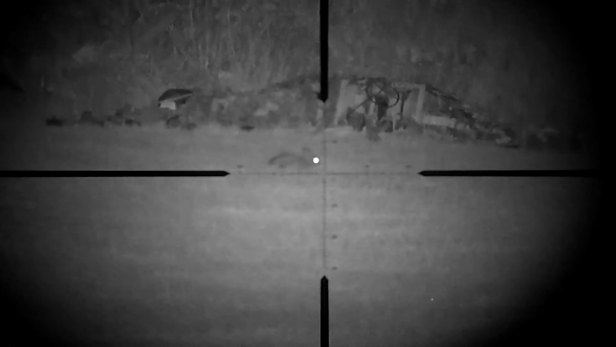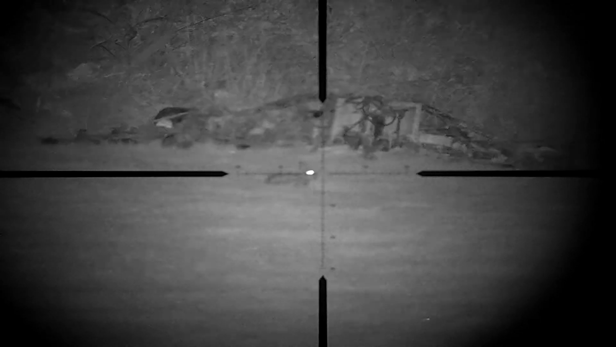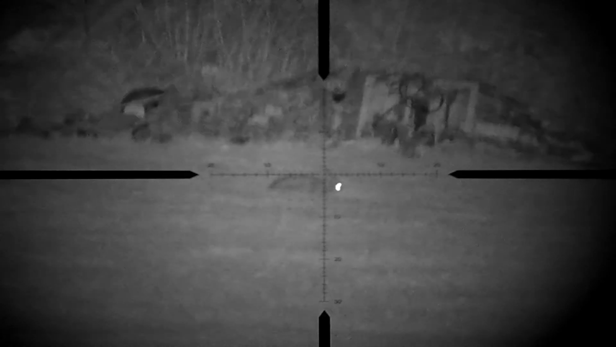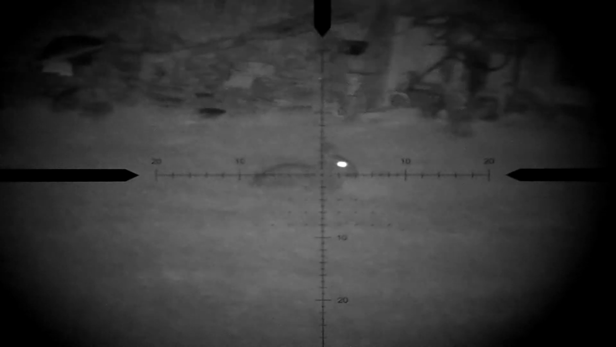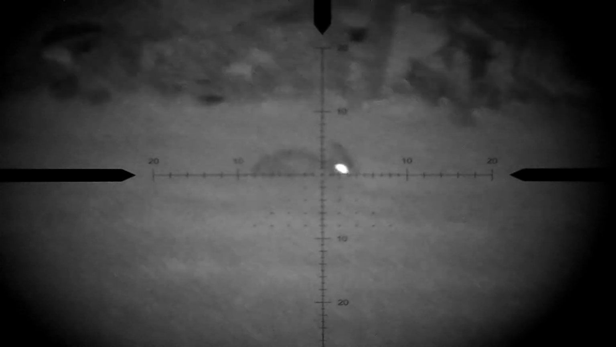So here's the first shot. Now I think this rabbit was at about 75 yards, between 70 and 80 yards, probably closer to 80 if I remember rightly. I did take all these shots a couple of weeks ago actually, and I've had them on the memory card for a while and just not got round to processing the footage.